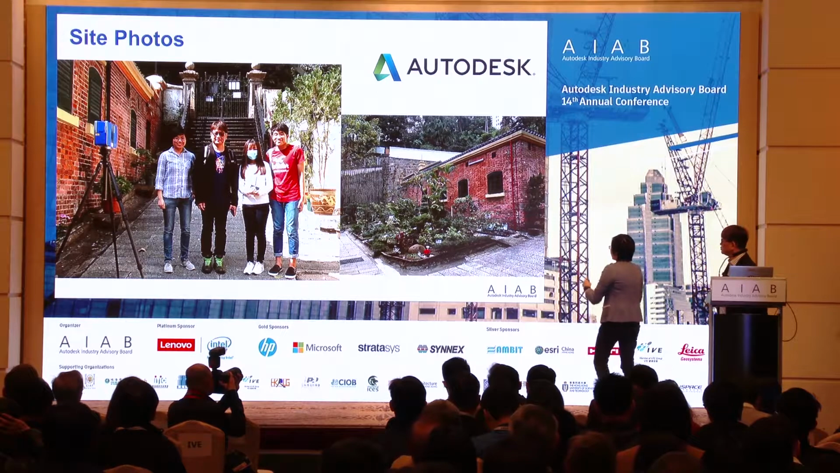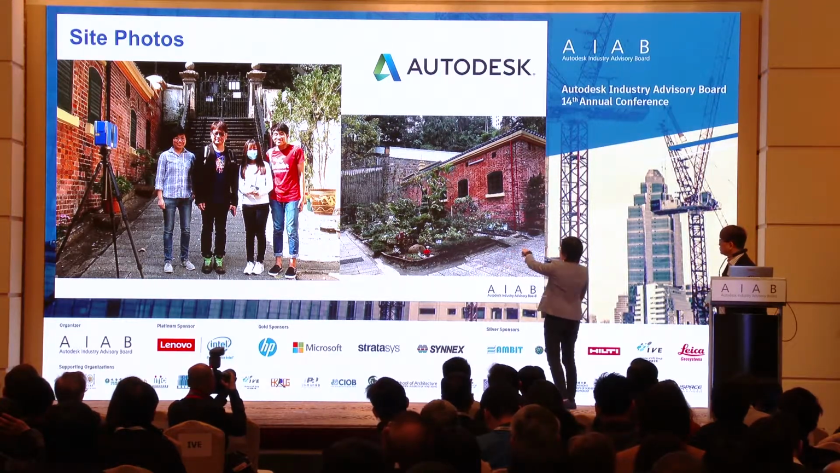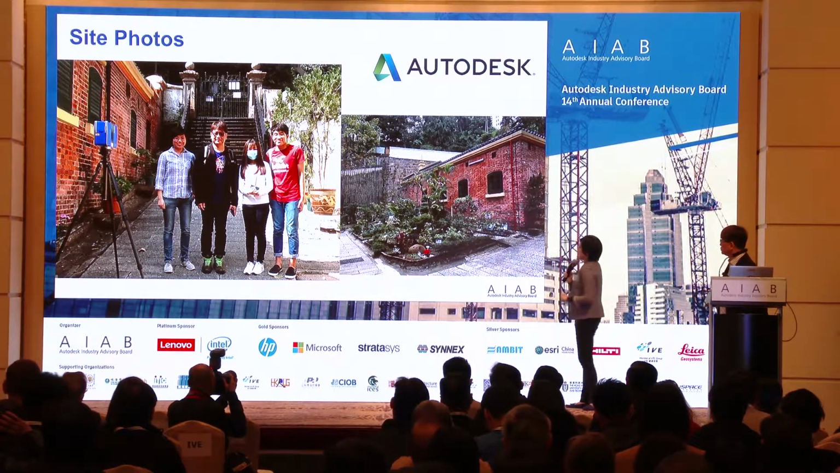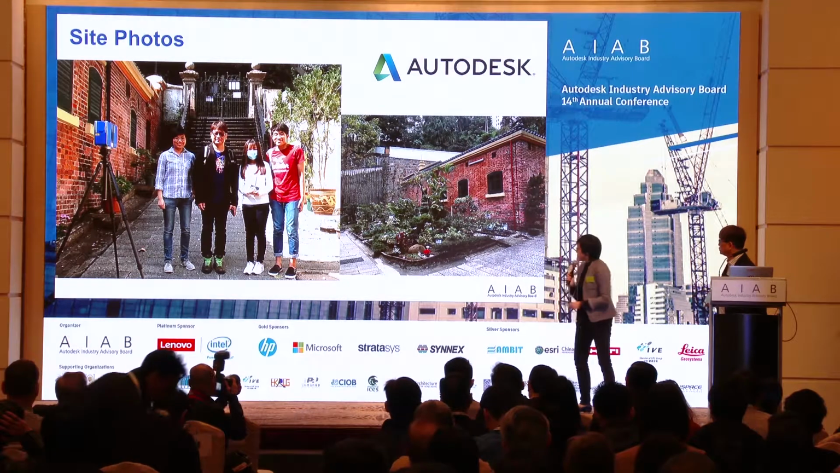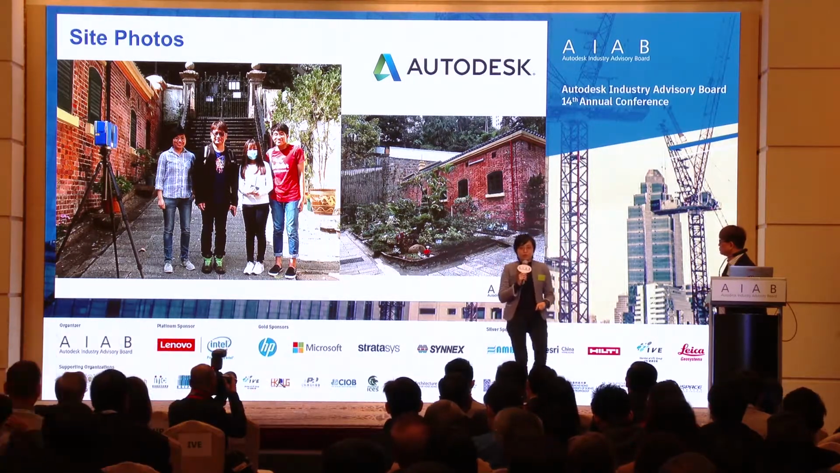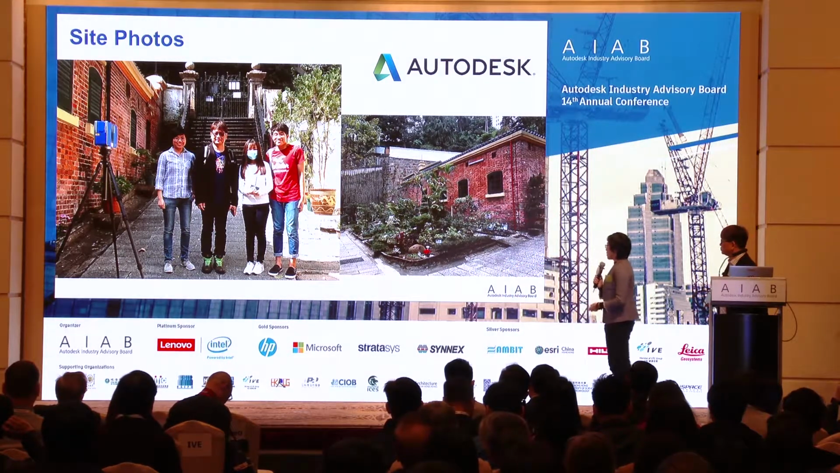And there's an annex here. The main building is behind, and the annex is here. Our BIM project is for this one. You also see that some plants are not just normal plants. Actually, there are some Chinese herbs, about 100 species there.